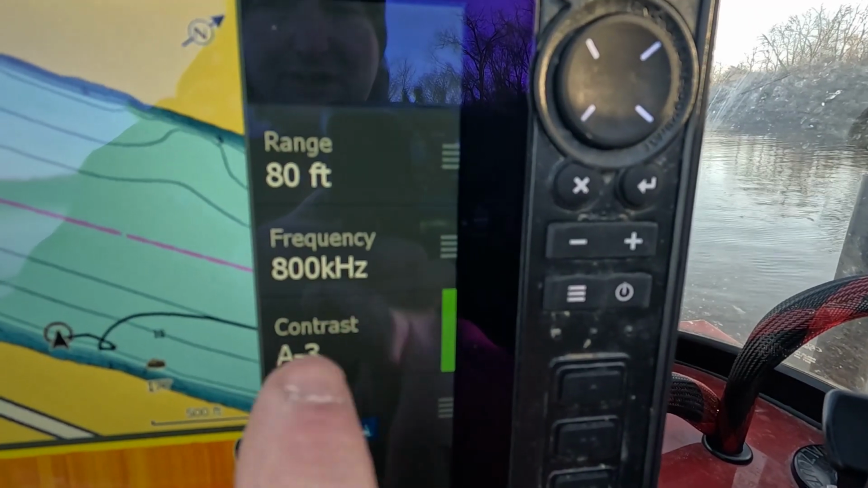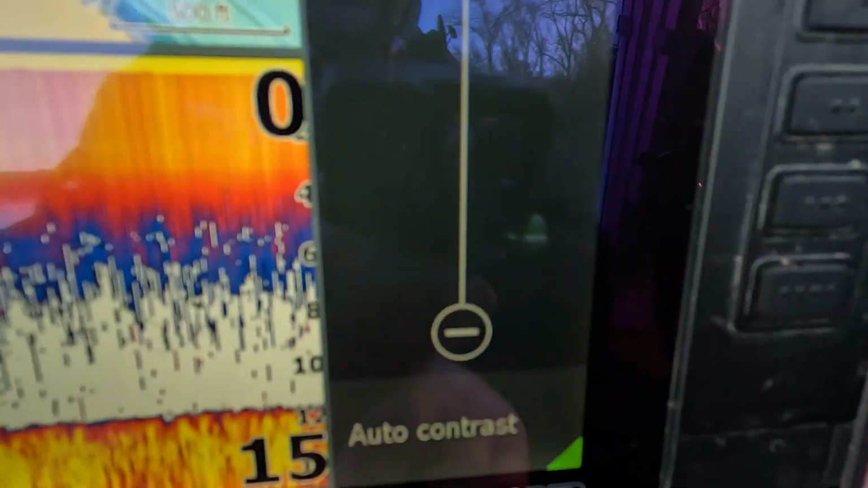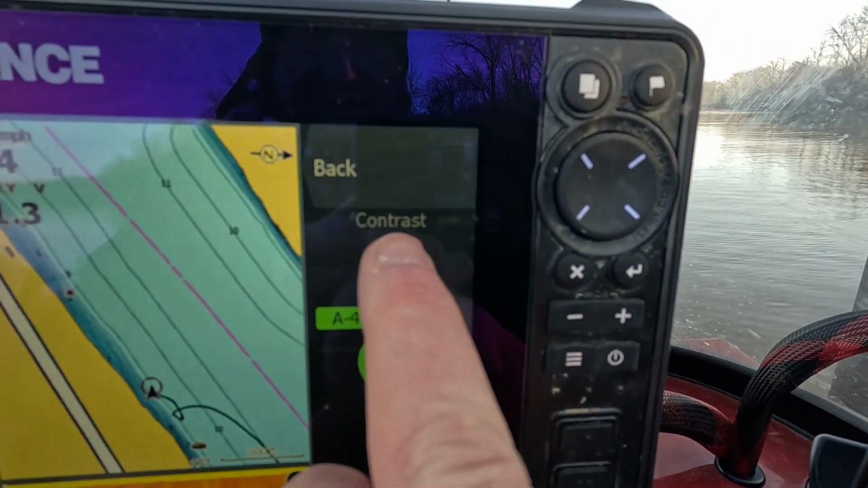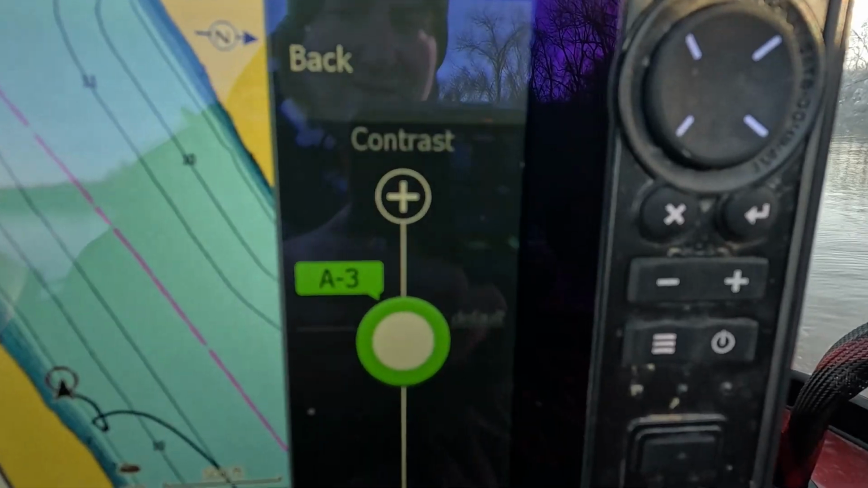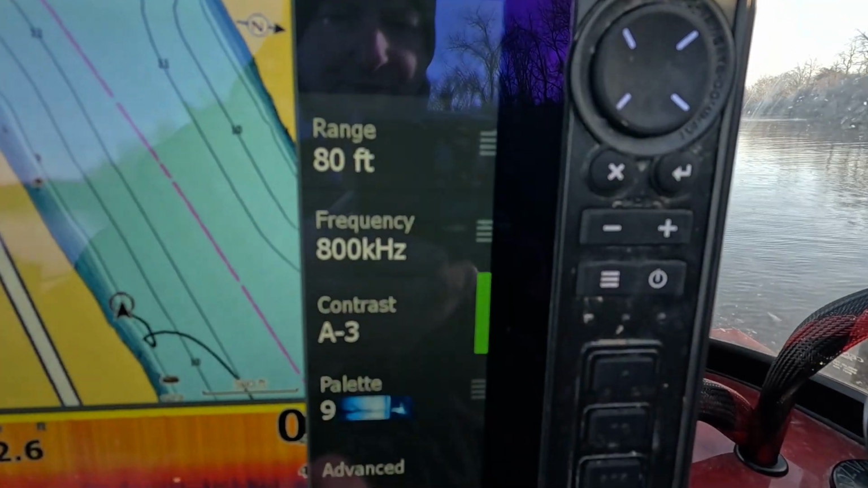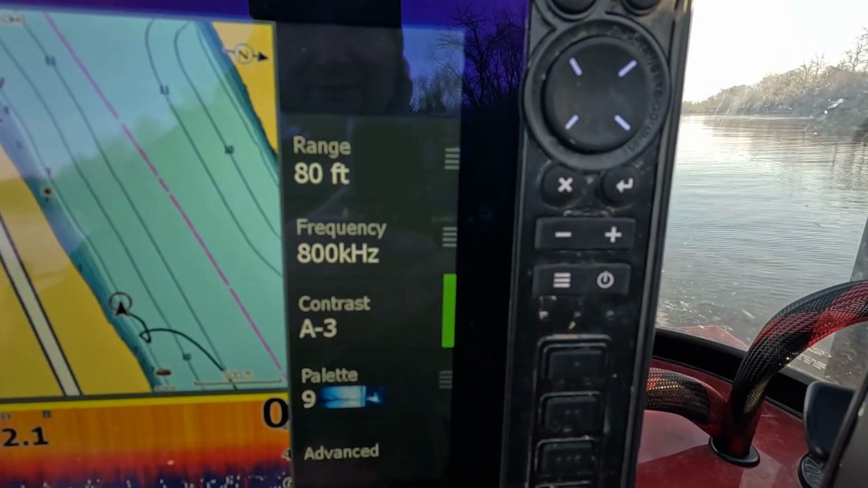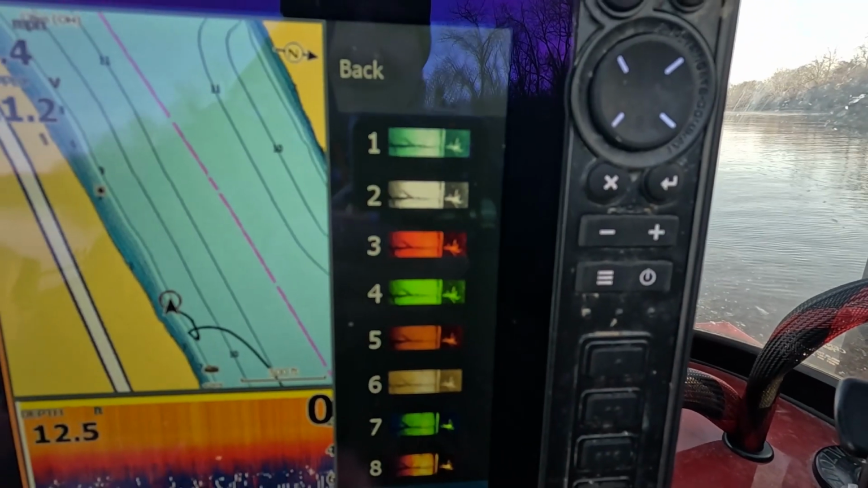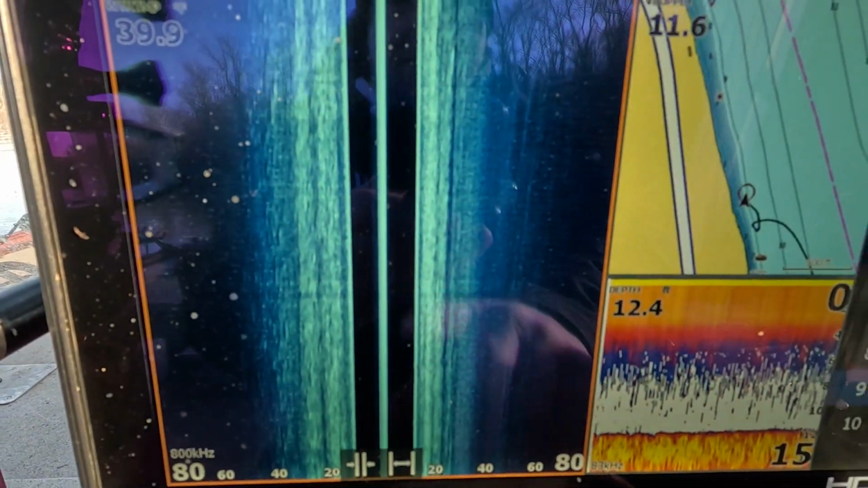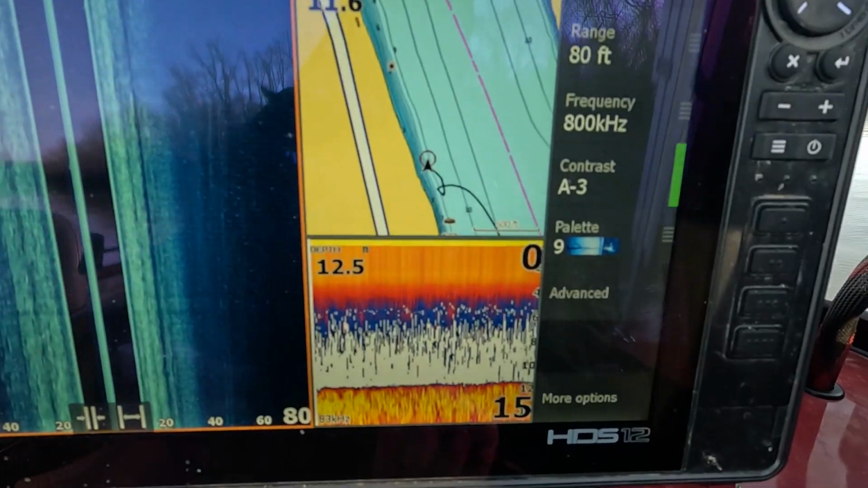I'm going to use contrast. It'll be A, which is automatic or auto contrast, but you can fine tune it if you want. Now the water is a little bit muddier than normal. We got a little bit of rain, so it's got a little color to it, so I got it on A3. The color palette we'll be using today is 9. This is just for my side imaging. On 2D I use a different color palette.